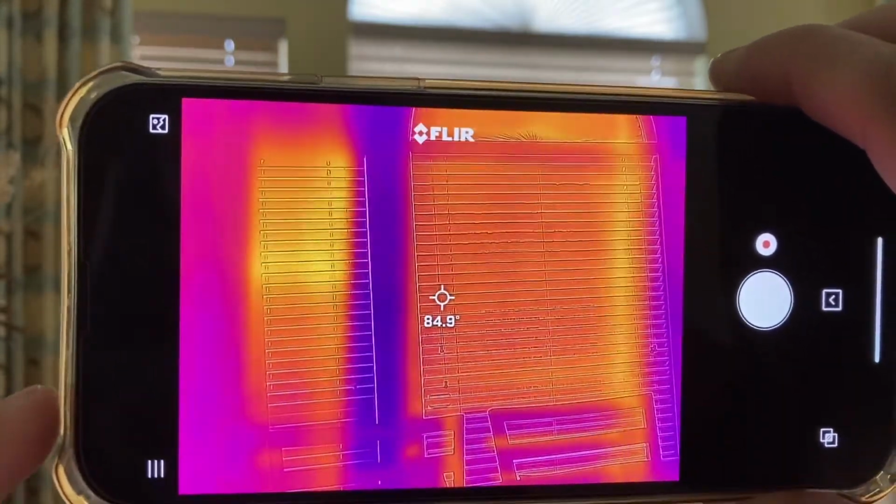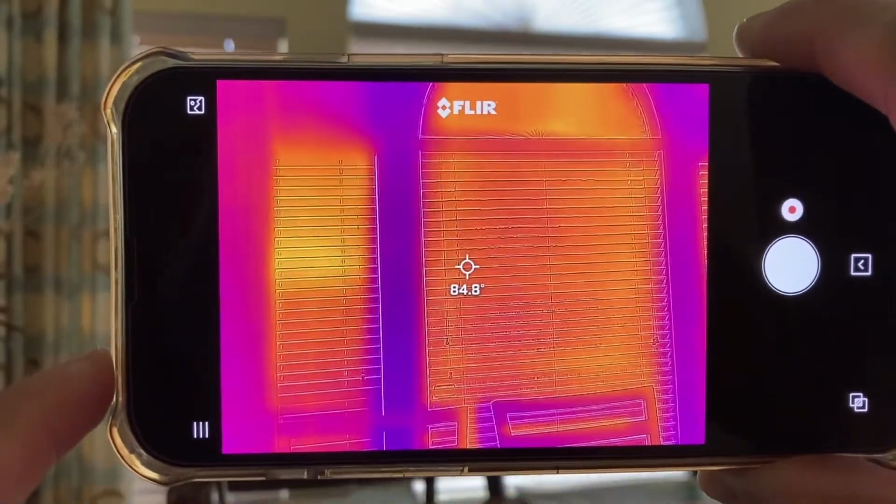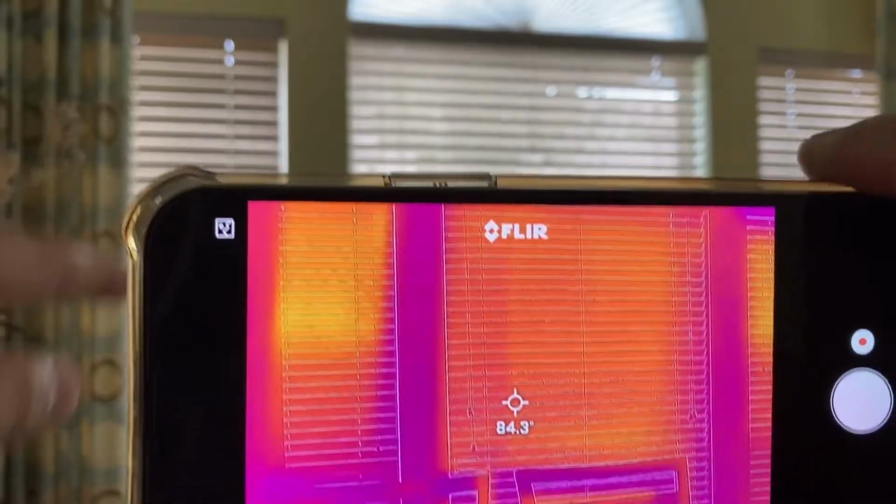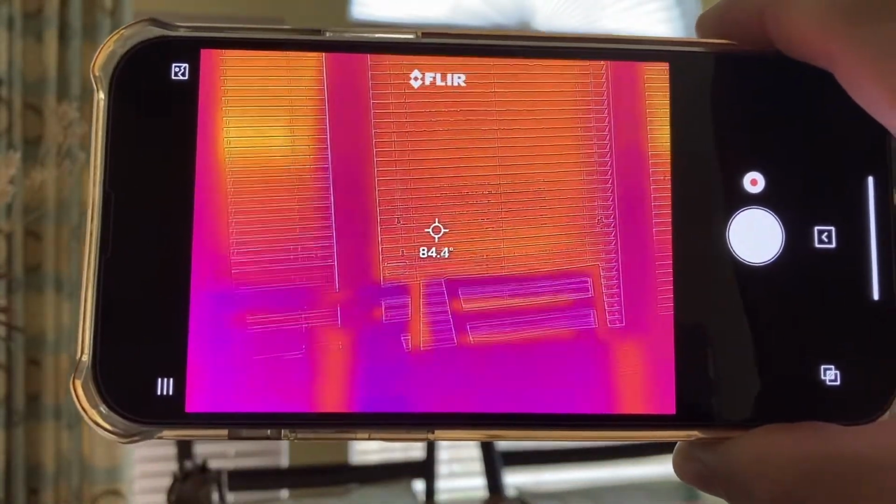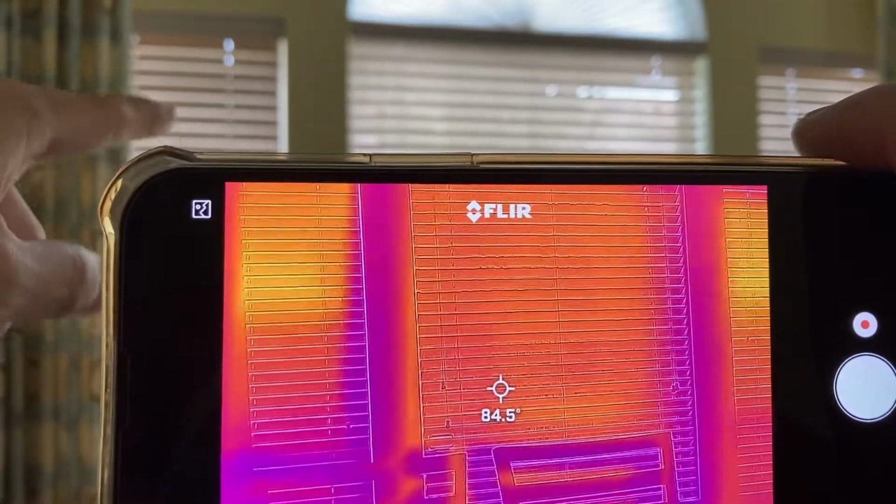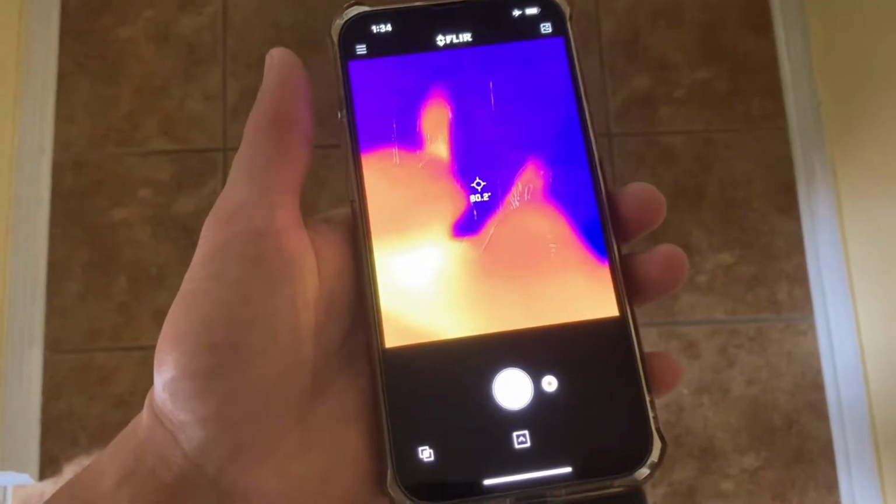So I'll pan over here and you can see it's a lot cooler on that wall. And you can see that the yellow spots right over there are a lot hotter. So cooler objects or surfaces are gonna be darker, so more of a purple. And then you can see the hot spots where it's more yellow and orange. So I just want to give you a quick little demo of how this thing works.